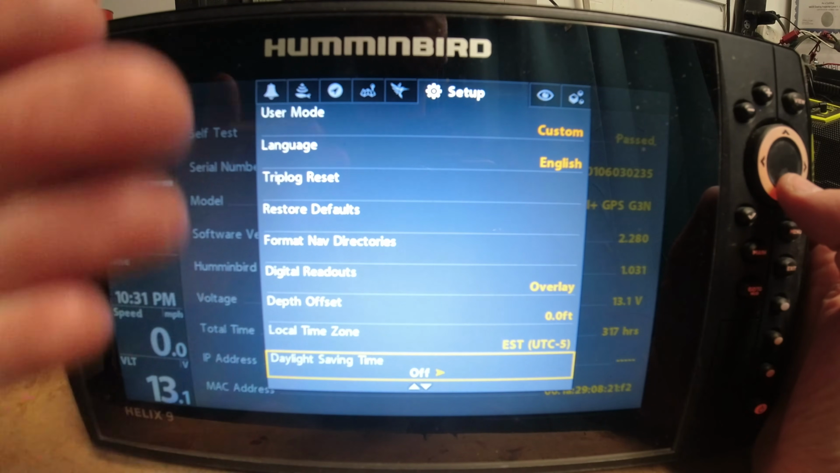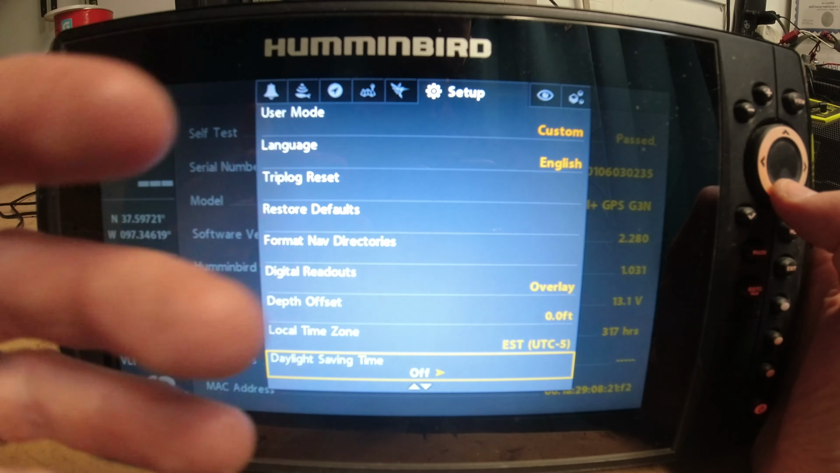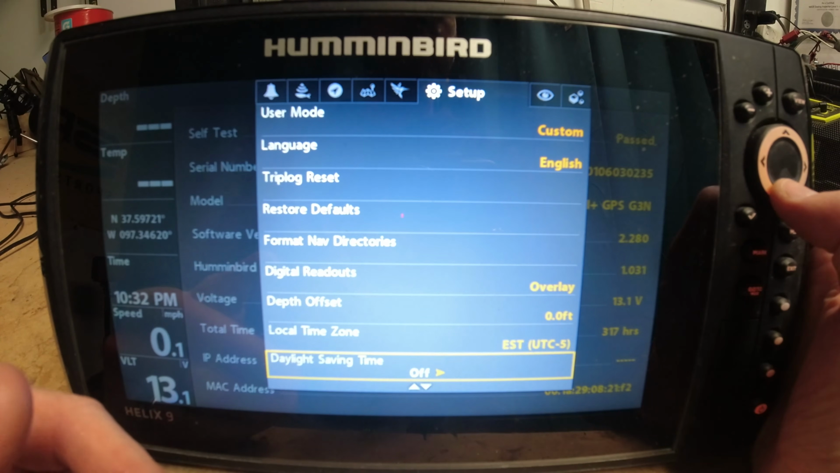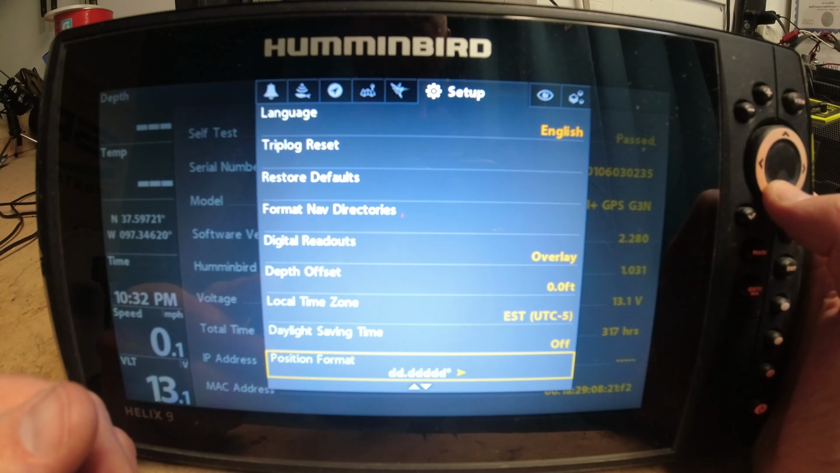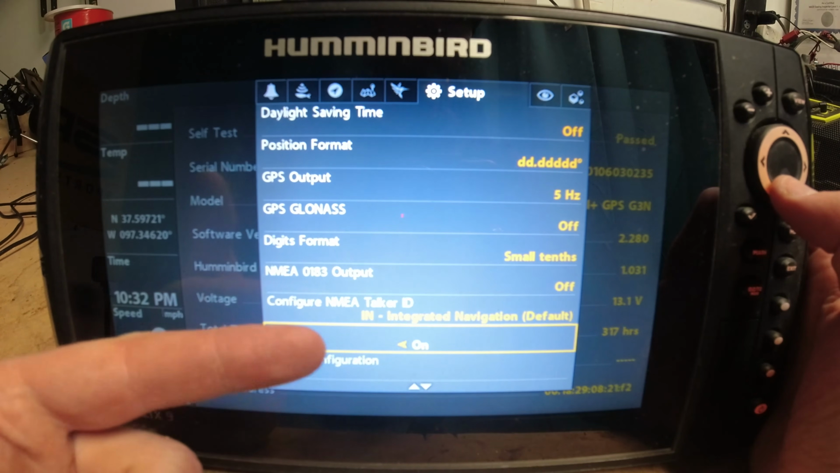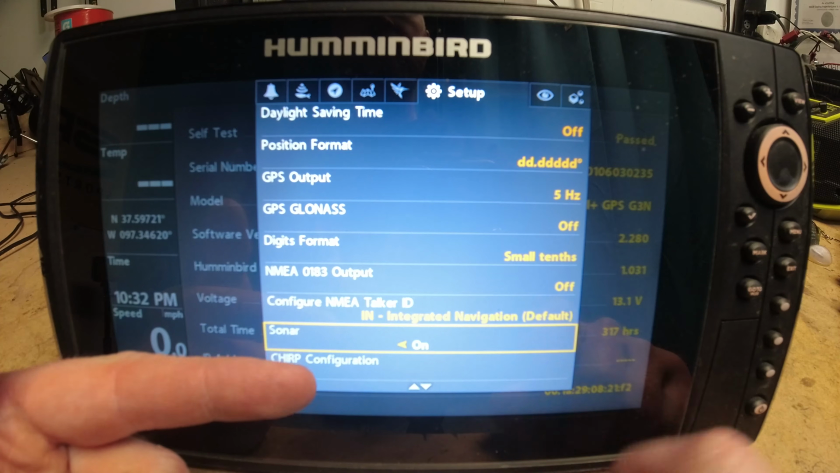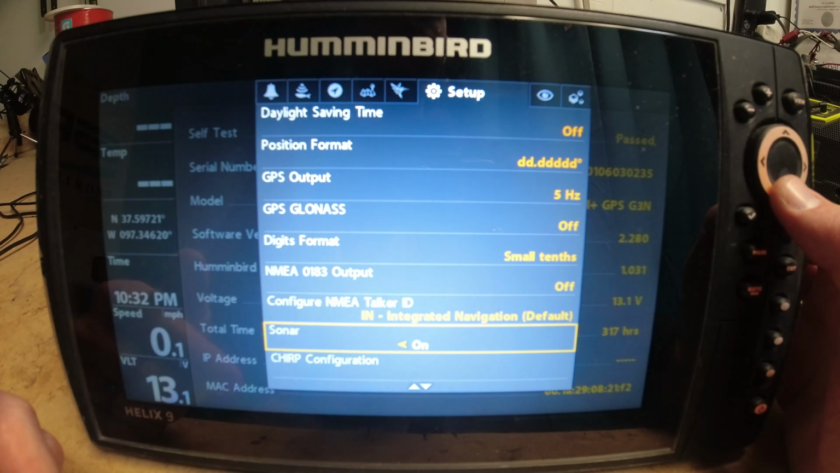It's going to give you more options and allow you to fine-tune your settings quite a bit more. One of those settings is going to be in your sonar settings when you're trying to fine-tune your sharpness and your contrast. There's a couple more options in there. Now, as you saw earlier, we did have a shortcut to turn the sonar on and off, but this is where you're going to see it in the regular menu under your setup options here.